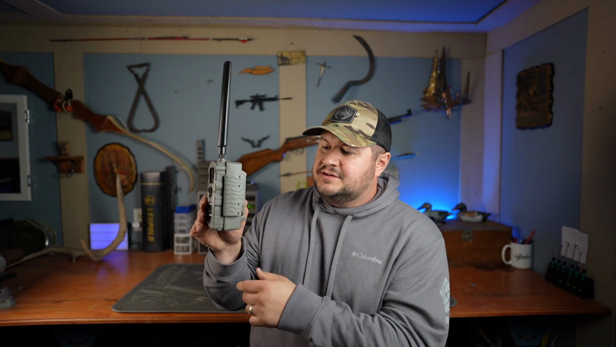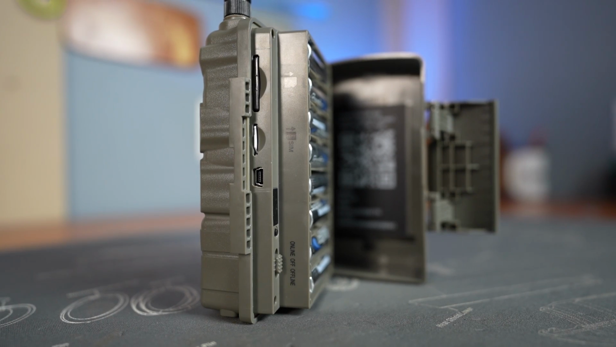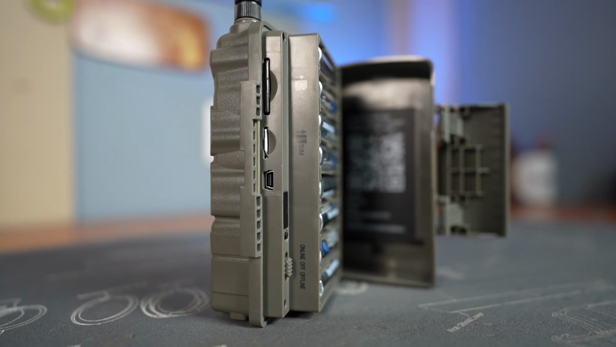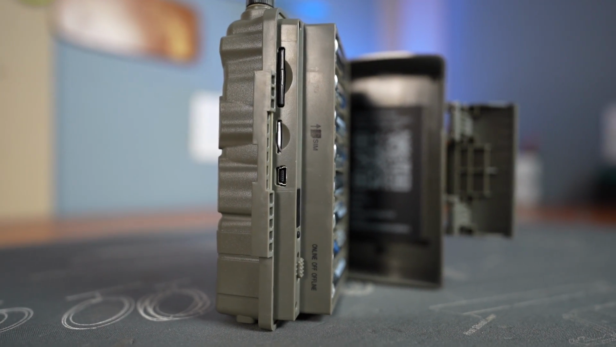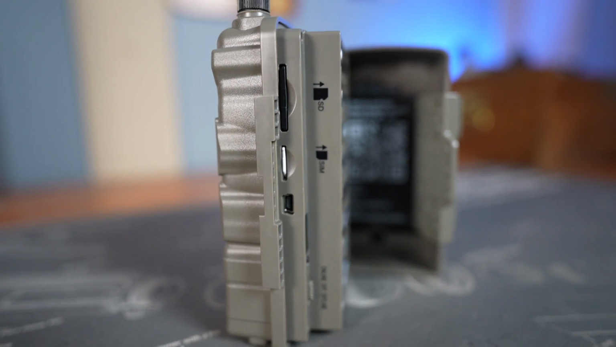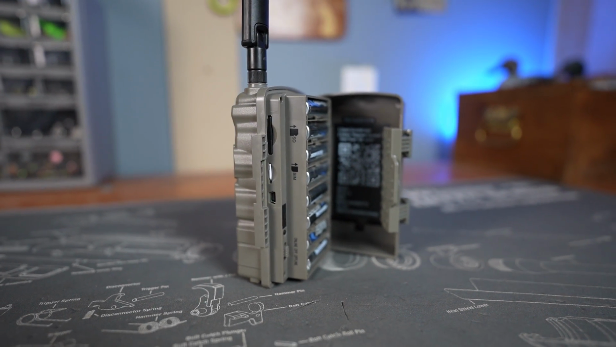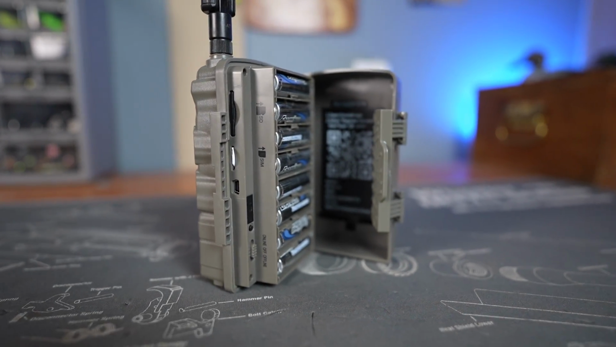One of the things that I don't like is there's no lock on the door. You have no way of locking the door, so any Joe Blow can come up and just pop the door open, and unfortunately he can take your SD card, he could take your batteries, he could turn your camera off, he could also take your SIM card. So this camera does have a SIM card. It can take either AT&T or Verizon.